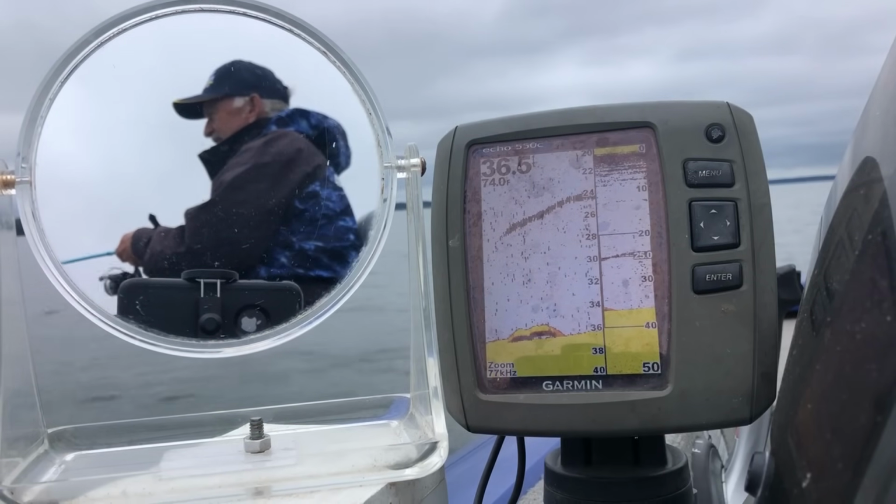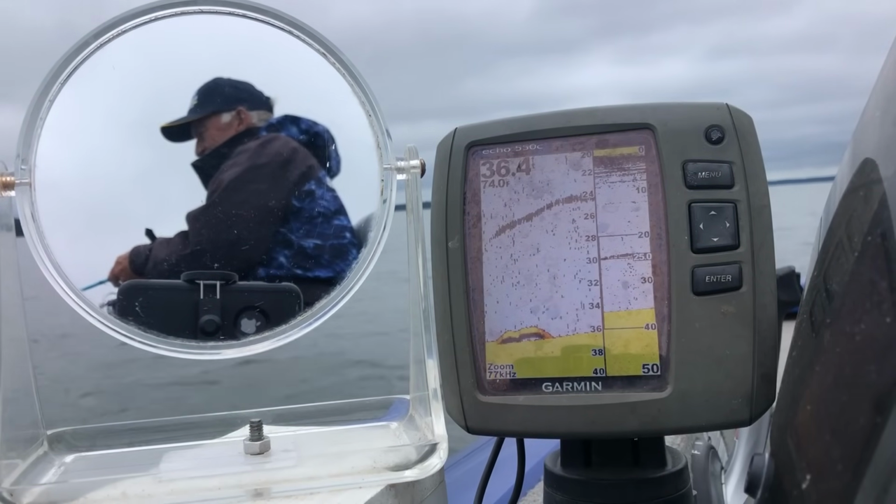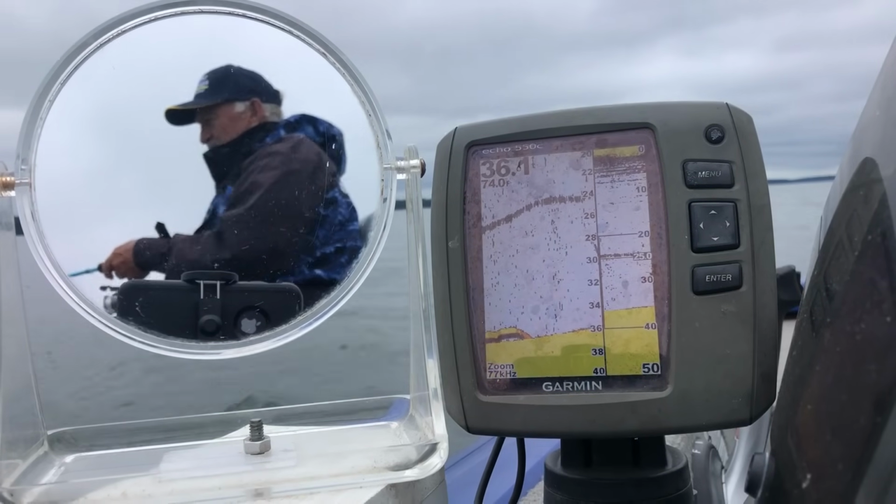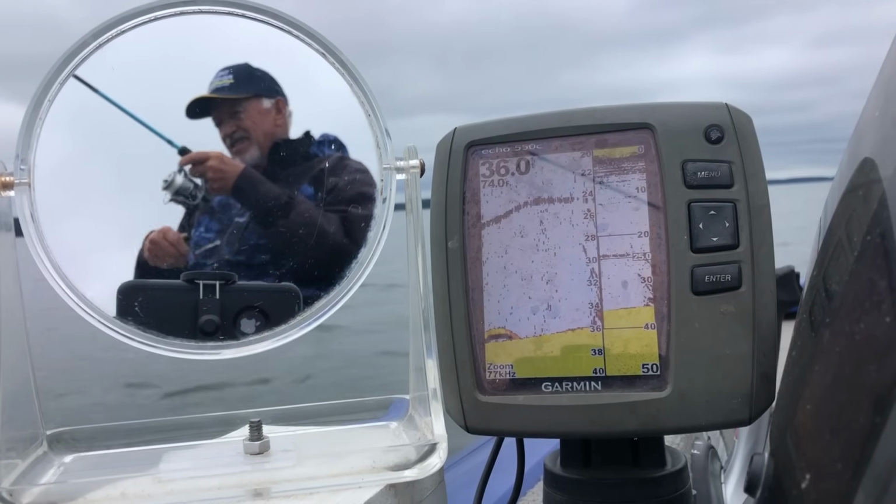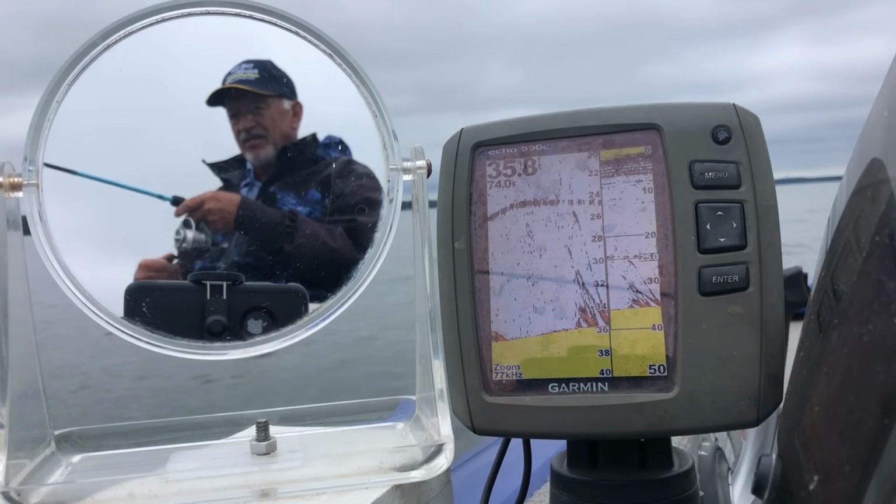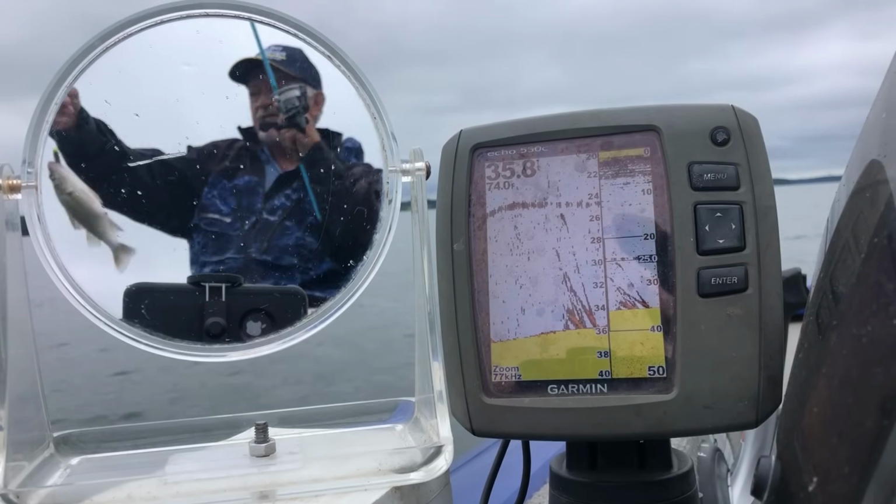Hey, bump it. There he is. I got him that time. We got him that time. He ain't that big though. These ain't the fish we're looking for right now. I can tell you that now. He ain't bad, but they ain't the fish I'm looking for. He's a medium size perch.